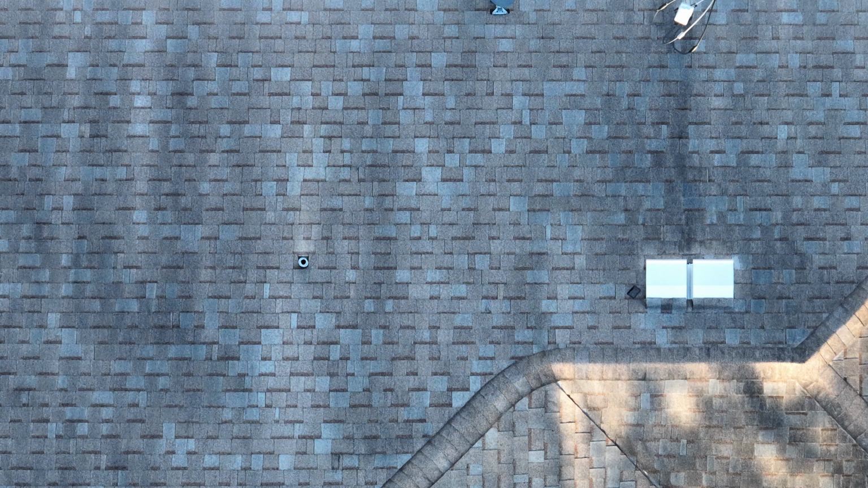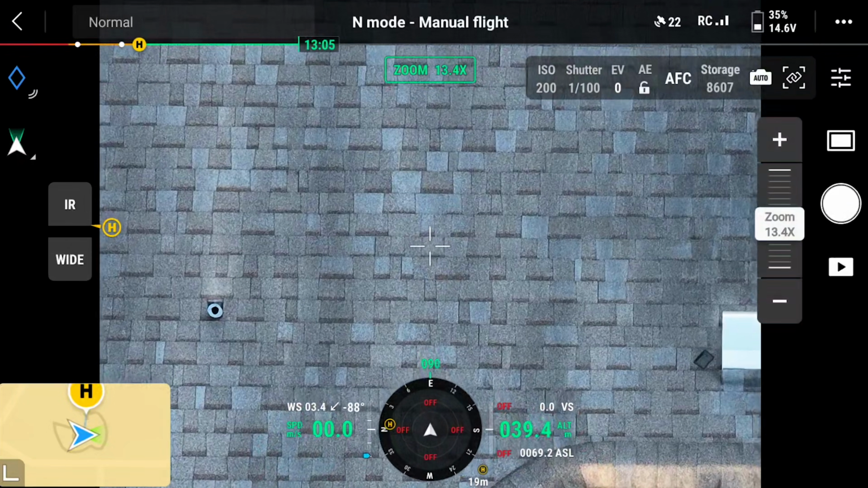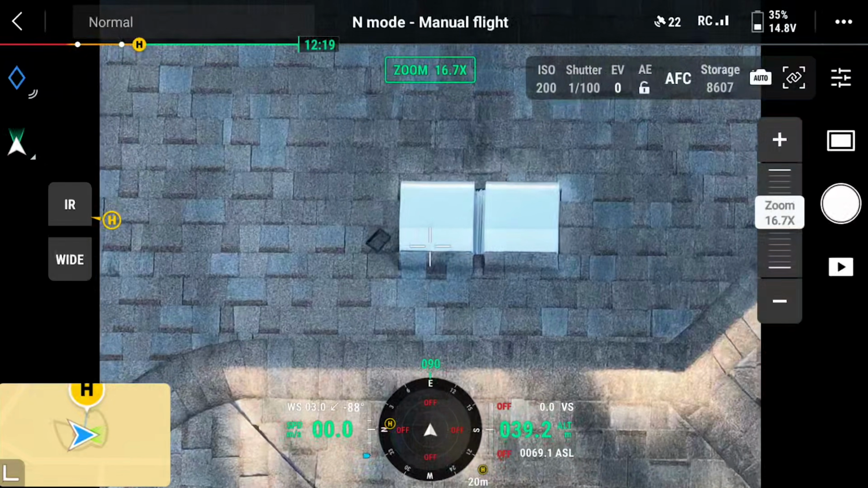The way I've been trained is I look for water runoff patterns, I look for specific buildup, I look for any shingles that are flipped up or possibly detached from the roof. Those are the primary key concerns that we're looking for.